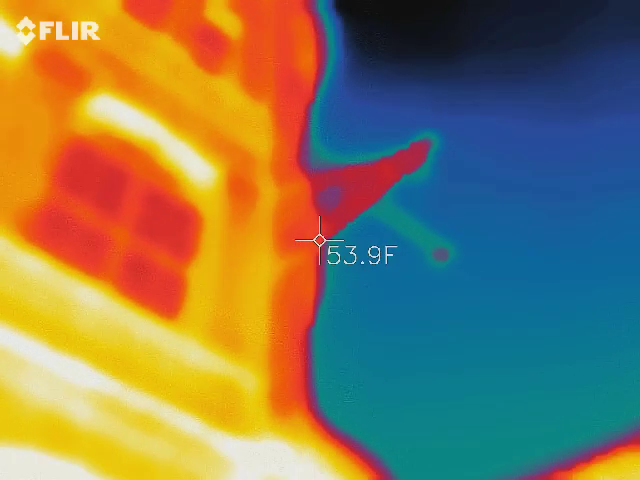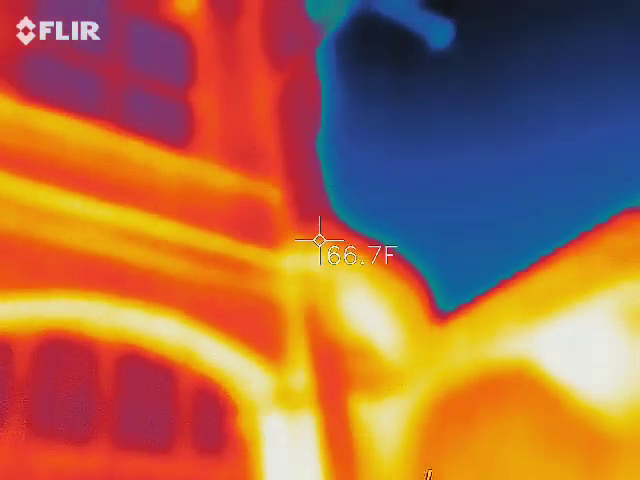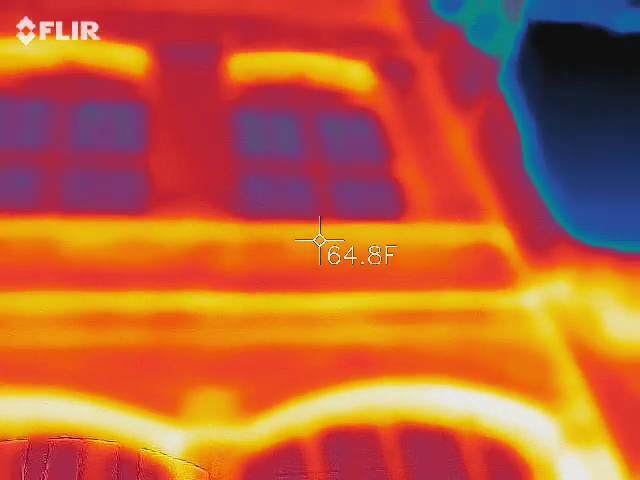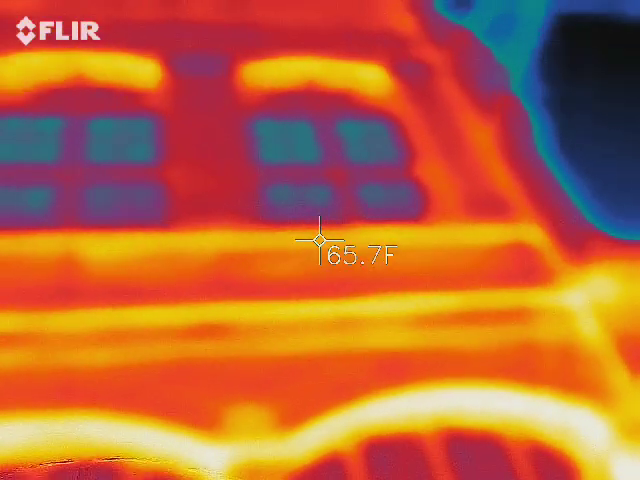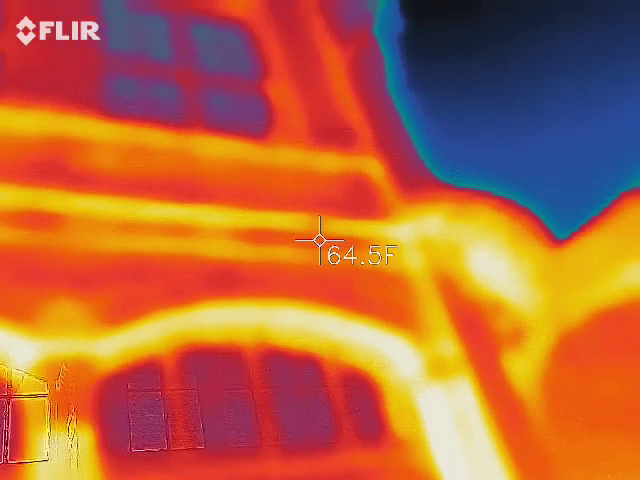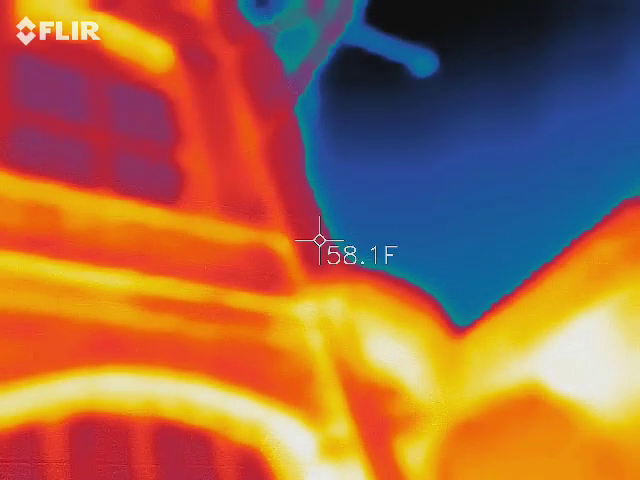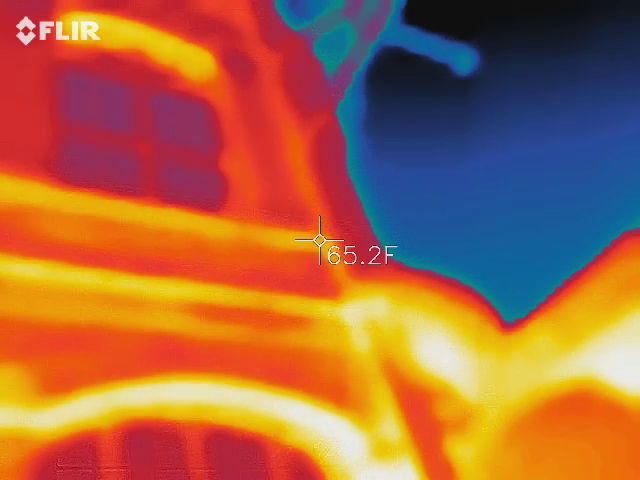That steel is almost 40 degrees different than the rest of the building. Well, that makes sense because the brick holds on to heat. Right. The sun bakes into it. Right. But even the glass is like 64 degrees. So when you are doing your little shift back and forth, they should all go in unison based on the color hues of blue. So that's what I look at.